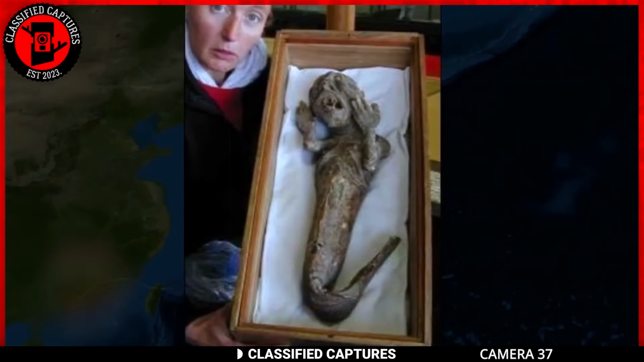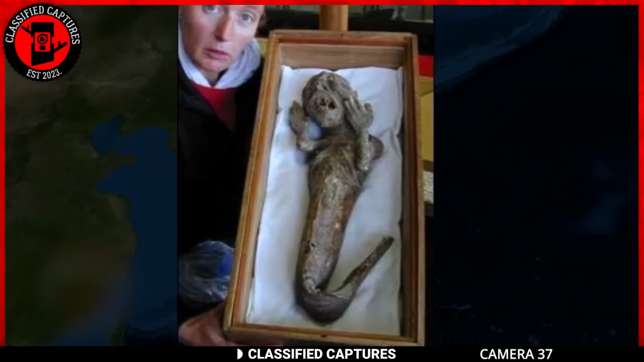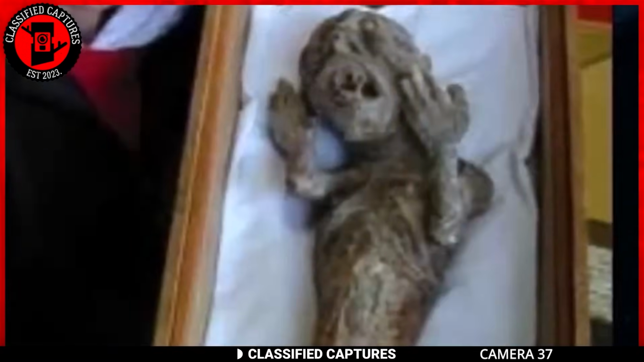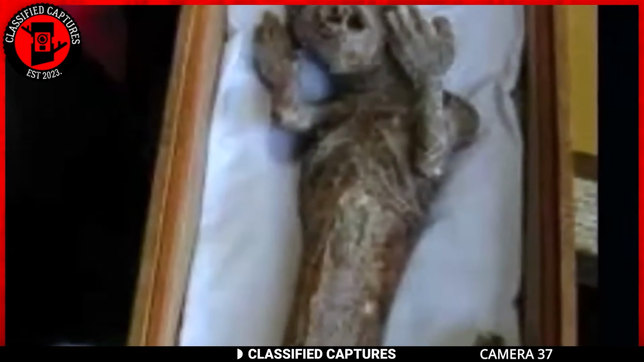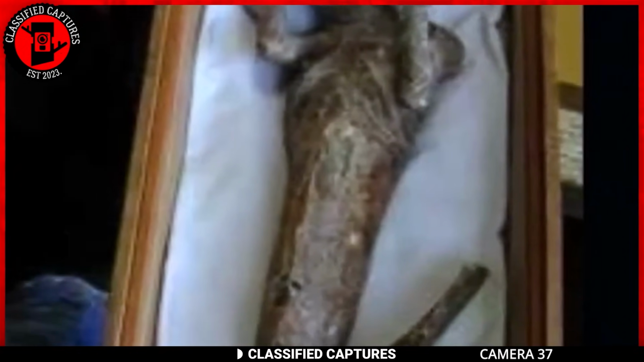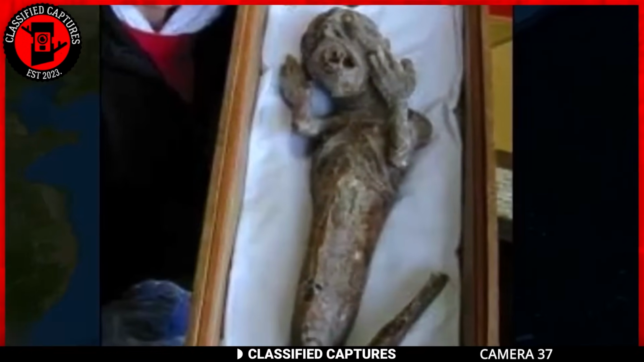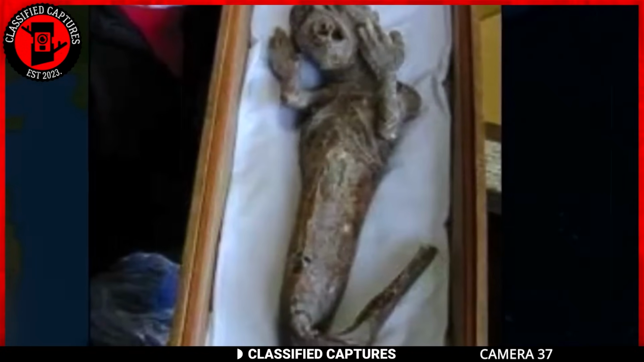One notable artifact associated with Japanese mermaid lore is the Ibukijima mermaid mummy. In the late 19th century, a mummified creature purported to be a mermaid was displayed in Ibuki-jima, Japan. The creature had a monkey-like face and a fish-like lower body.